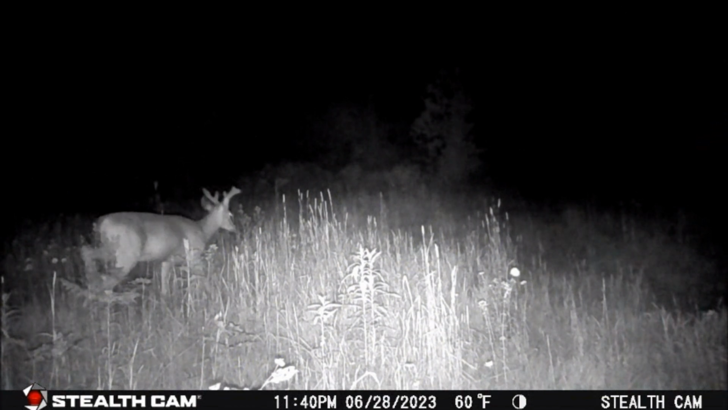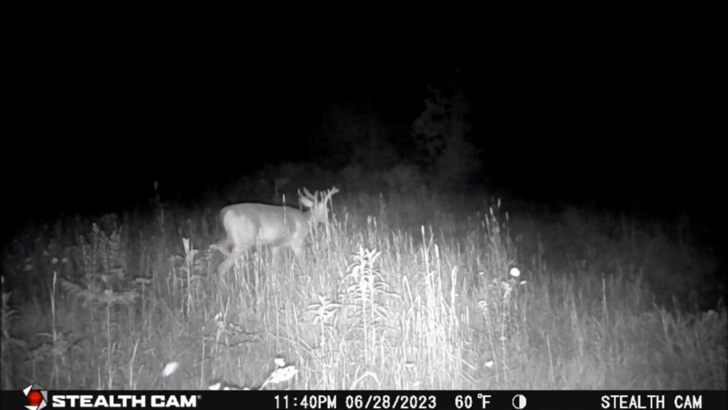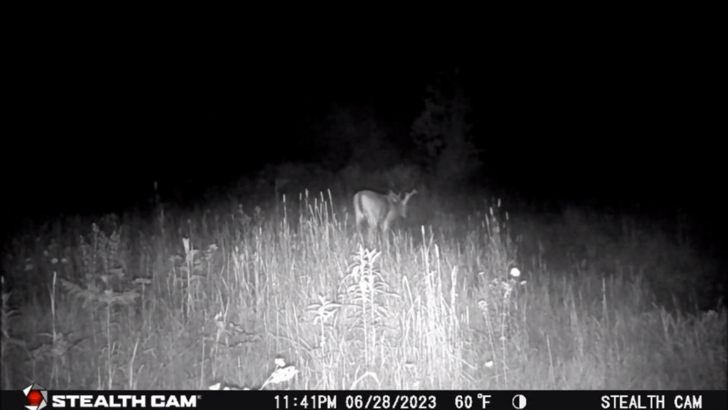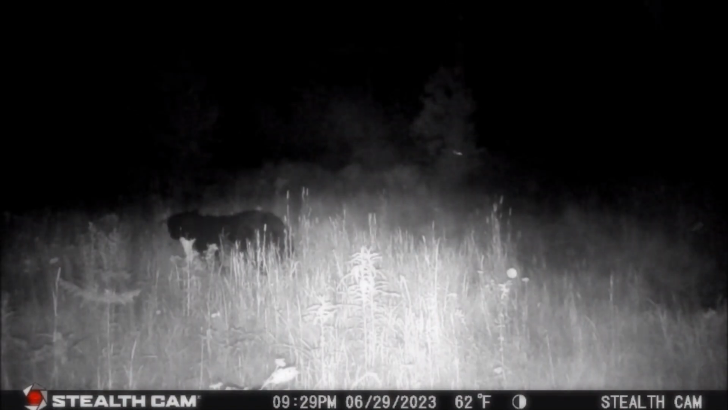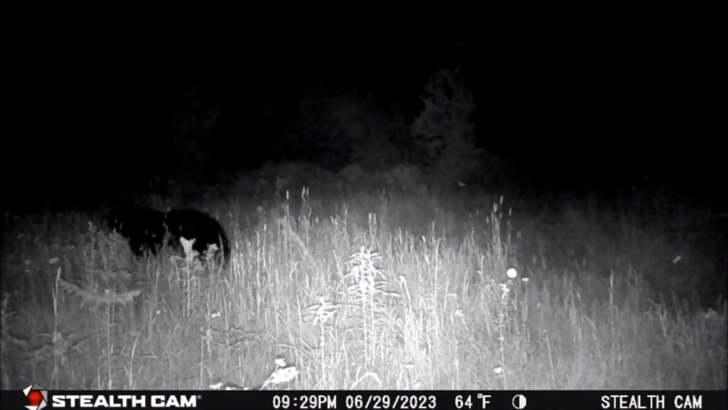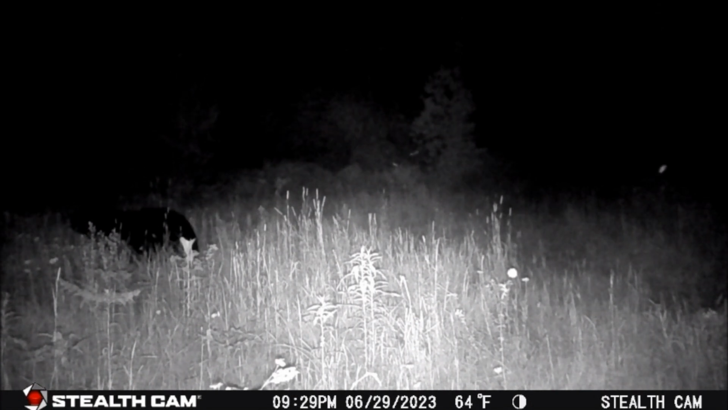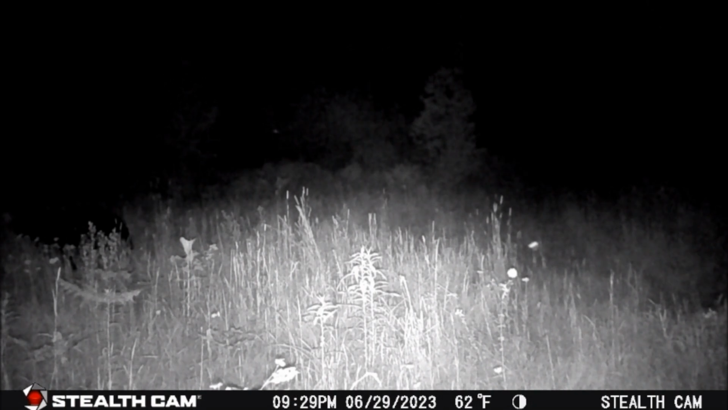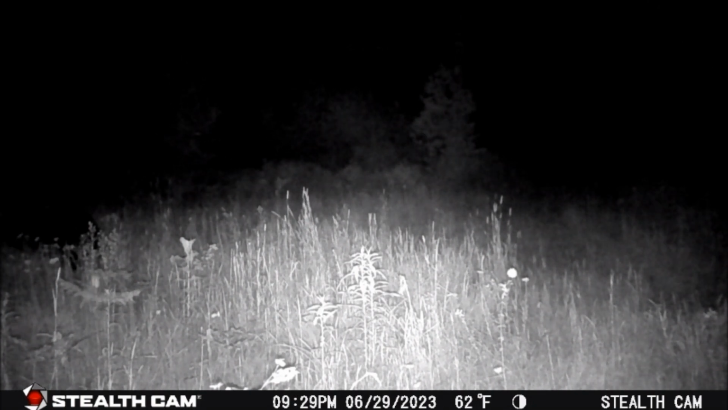Then, later that same day, it's 11:40 p.m. as this 8-point specimen shows his survival skills passing through the crossroads heading east down the trail. Then some 20 hours later at 9:29 p.m., the next day, a real surprise on the trail cam. This large black bear is headed north as he passes the crossroads trail cam.